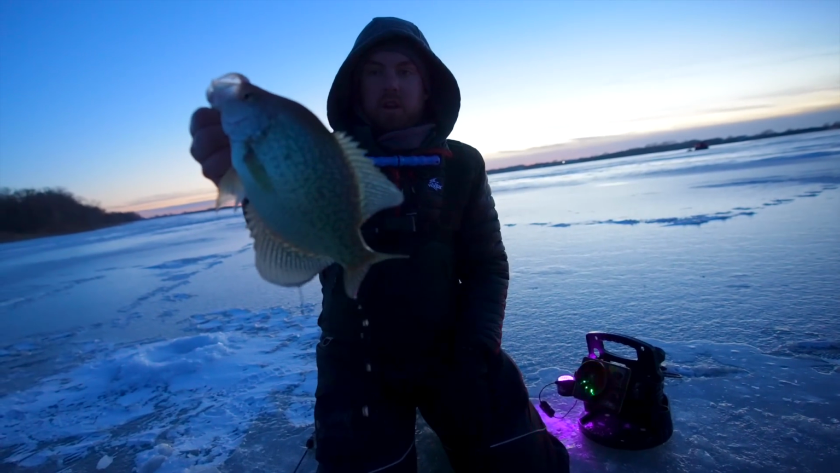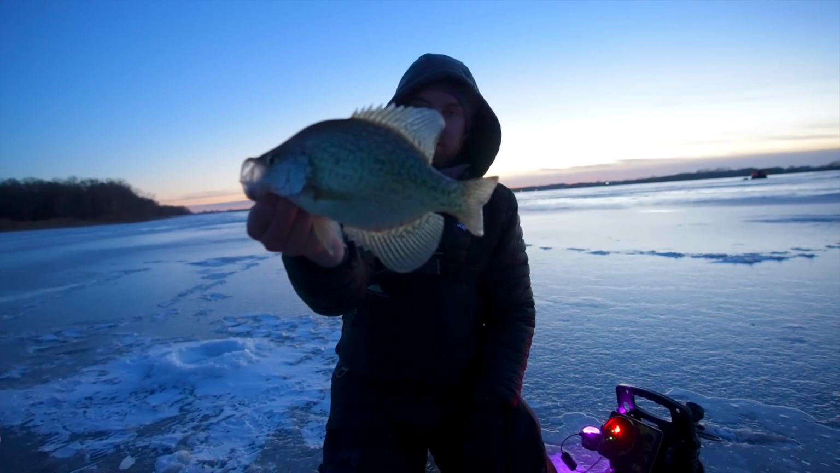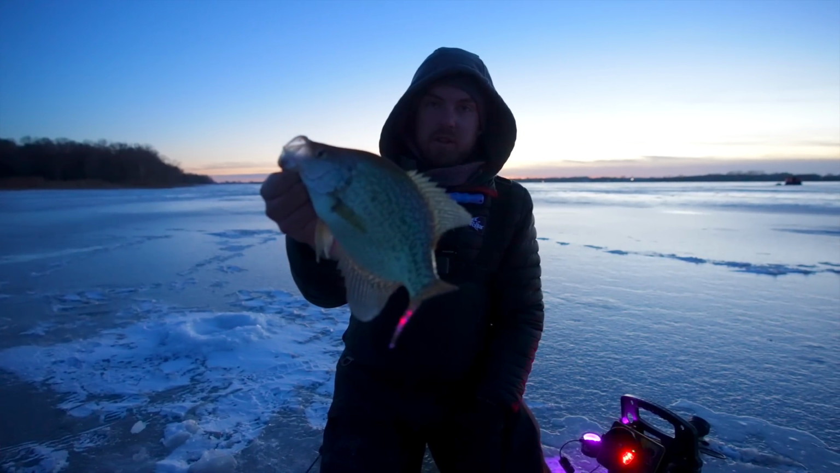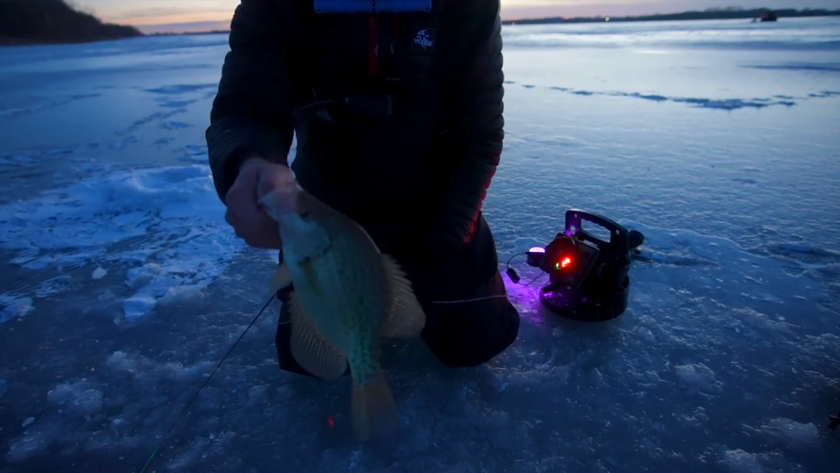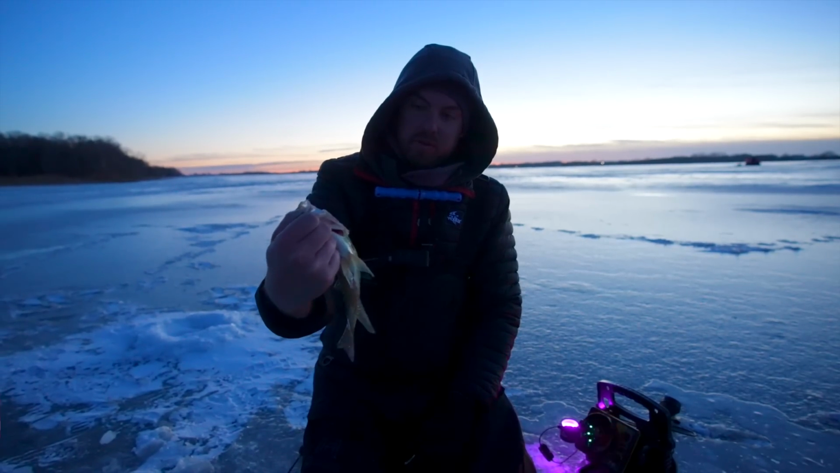Just got another one. Not the biggest, probably about 11 around there. Would make a good eater, but like we said, there's not a ton of them in this lake, and we're looking for a mega freak. But look at how they're built. They're so tall. Their tails are so stubby, but really good genetics. They grow super fast in here, and they get really big.